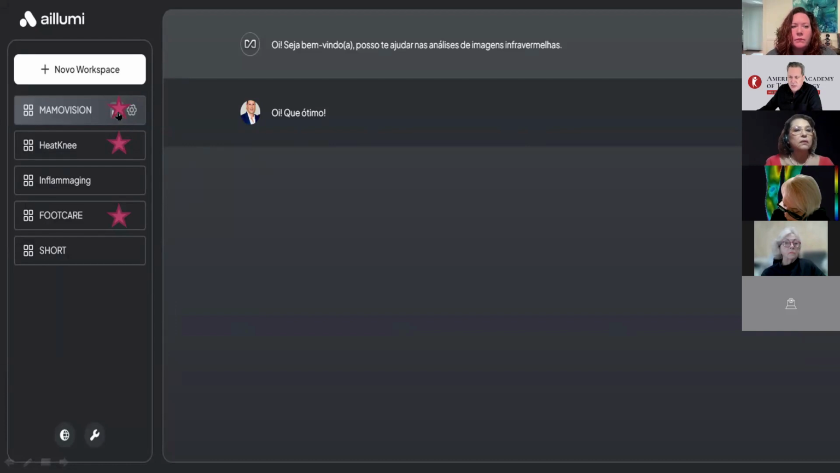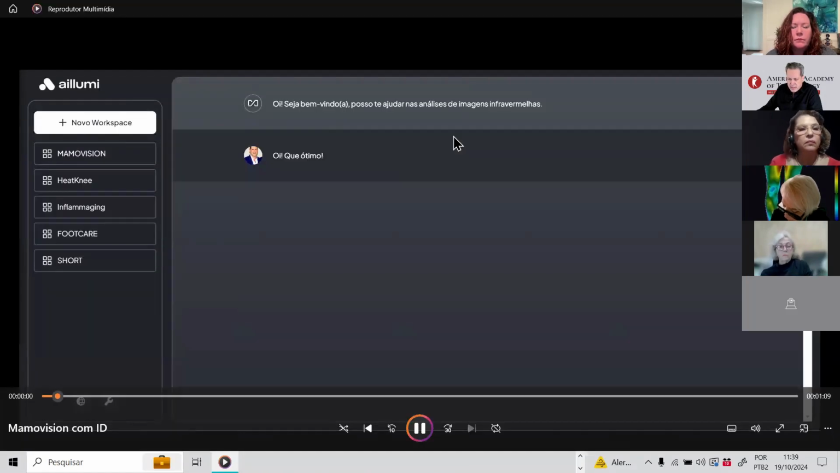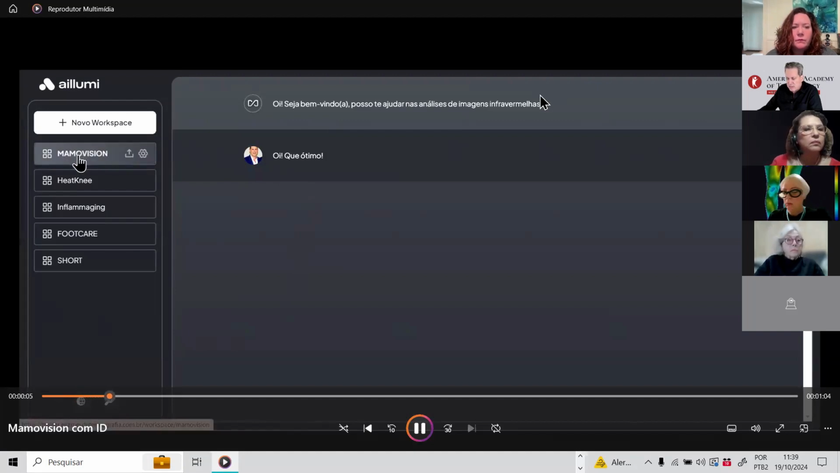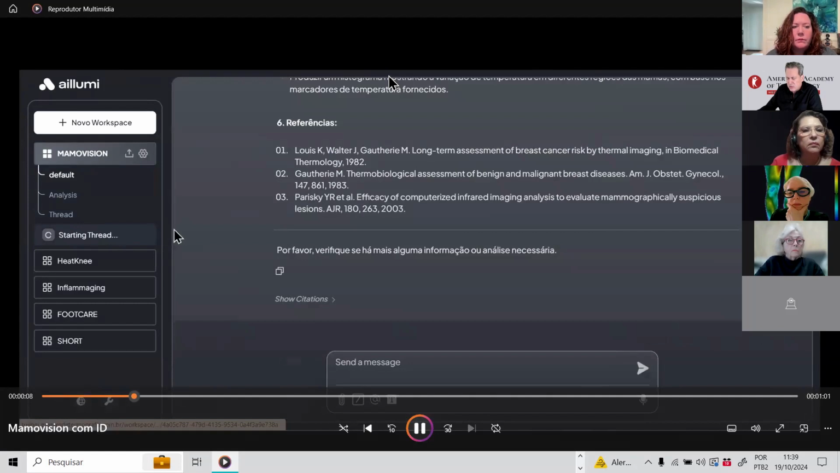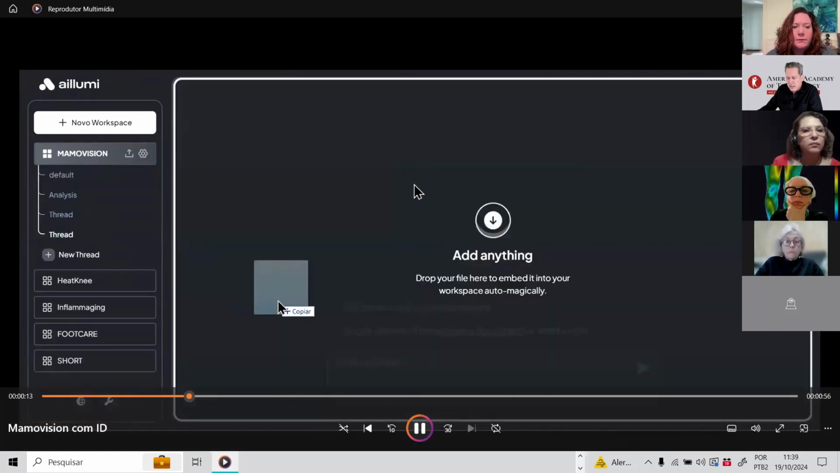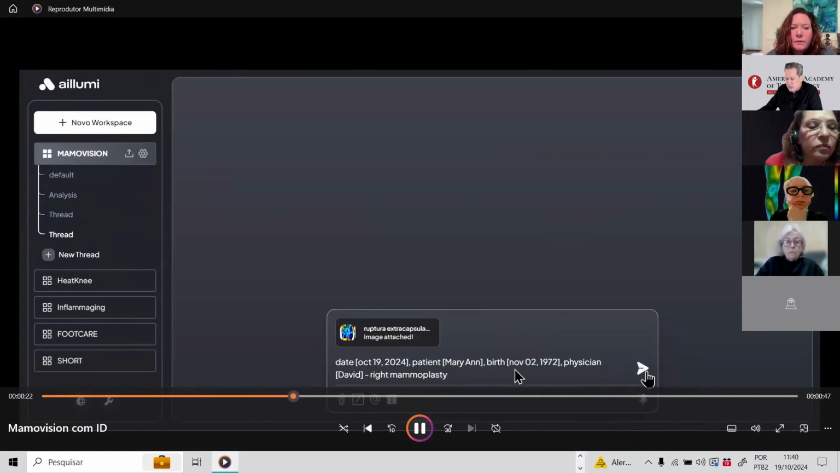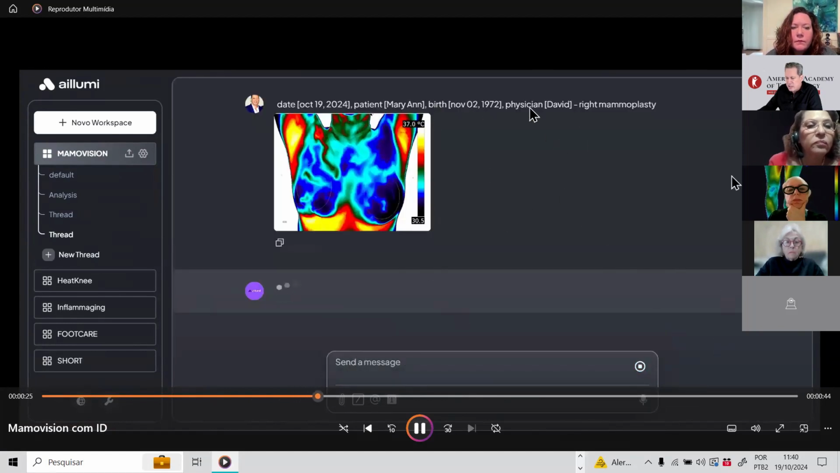Here, okay. Almost there, sorry to extend so much. The breast, most complicated situation, but there's a solution for that. All in English here. You choose the image. You can choose many images, lateral, oblique. So if you put more images, it's better. You can put the information of your patients, the name and the name of the physician, the date, these things. This will appear on the screen.